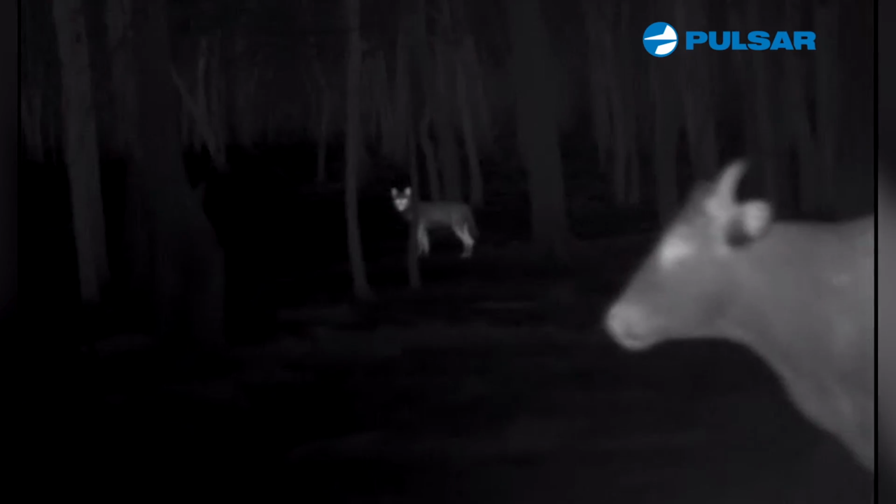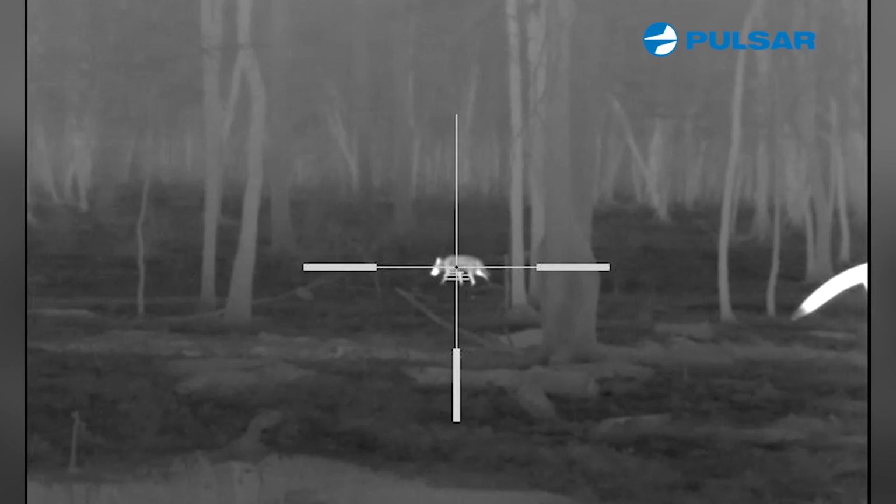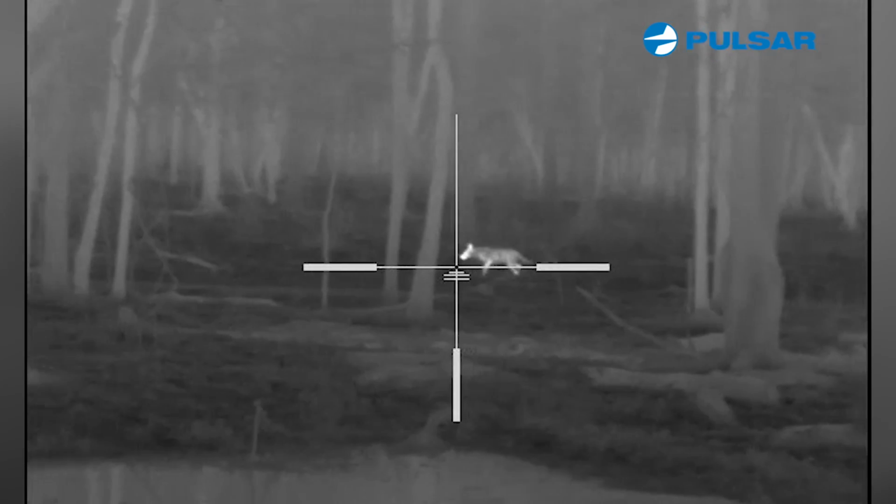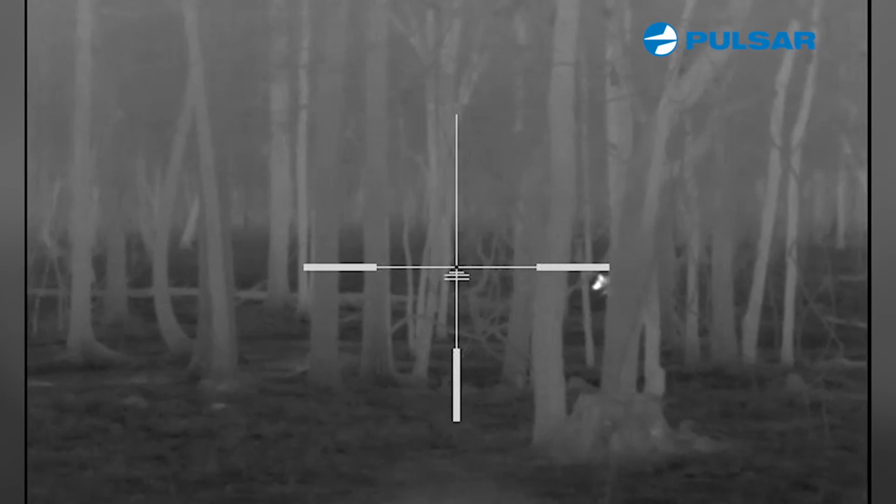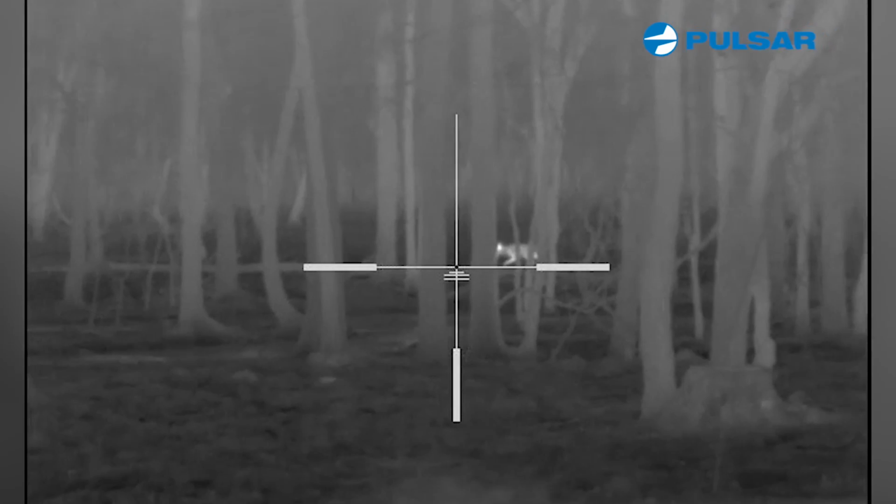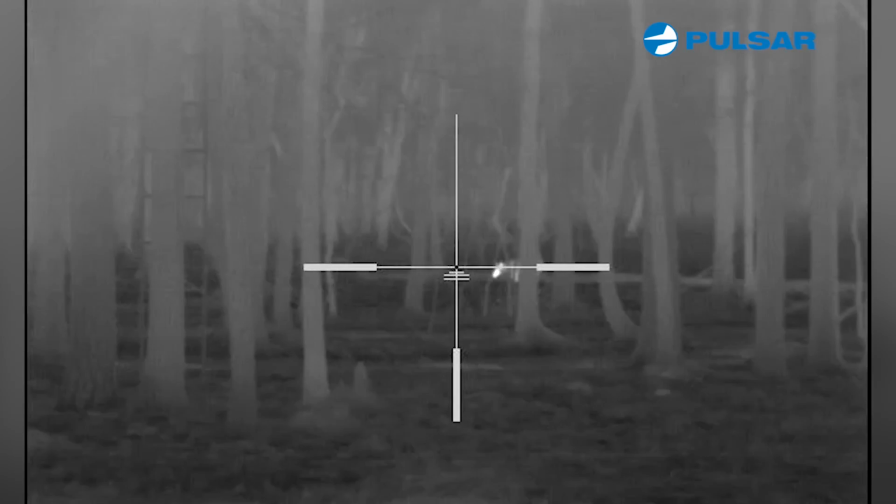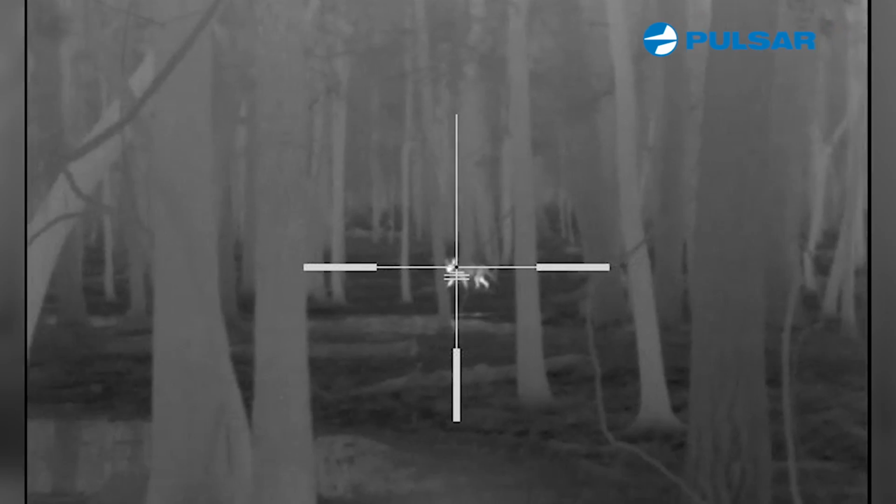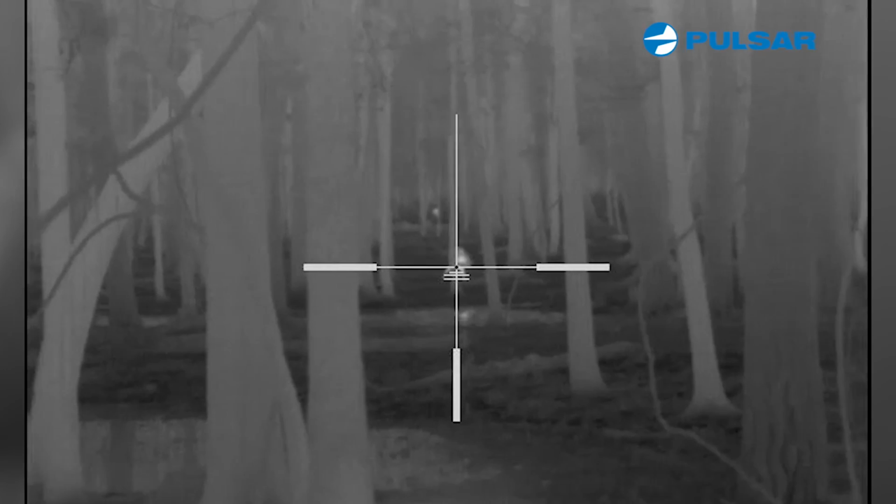Cool. All right, let me get the gun up on him. Let me see if I can stop him. Come on, bud, stop. Oh, he's circling downwind. Uh-oh. I'm gonna take a shot if he stops. Come on, stop, man. Okay, here goes. You ready? Got him.